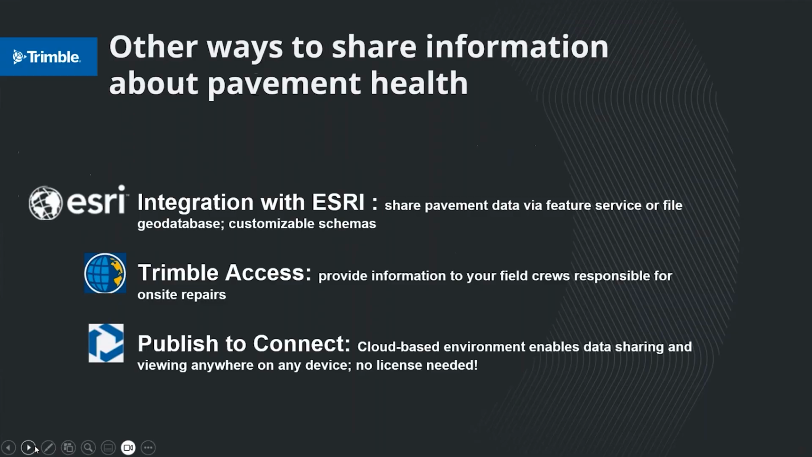There are other ways to share information about pavement health. We have integration with Esri. You can send it to Trimble MX, or you can publish it to Connect as well.